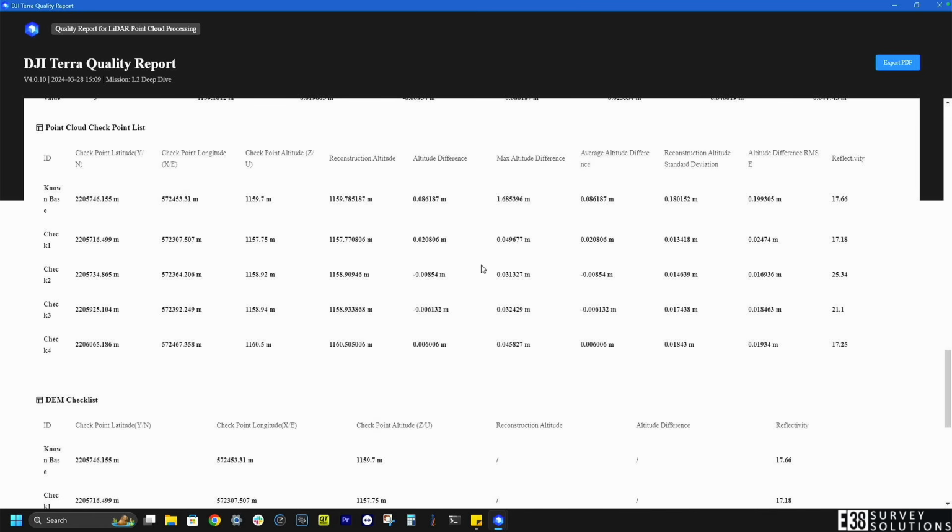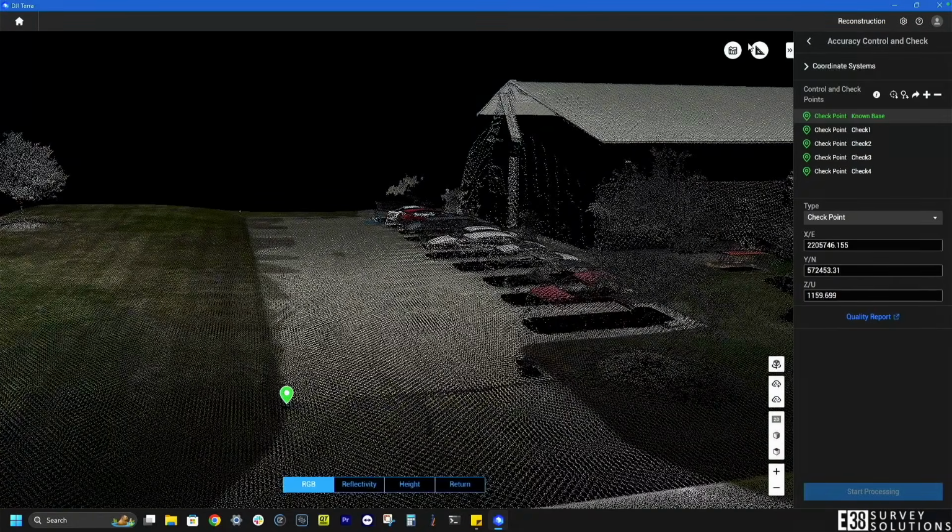Our biggest outlier is the known point where our base was set up, which makes sense since Terra is averaging all the points in a small area and comparing that value to the checkpoint.